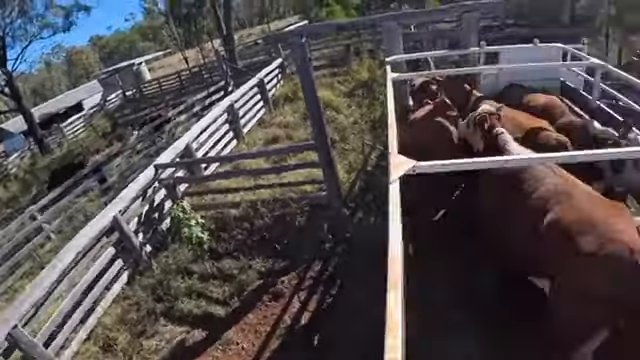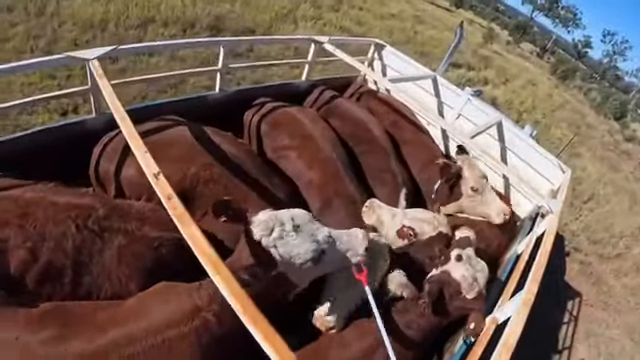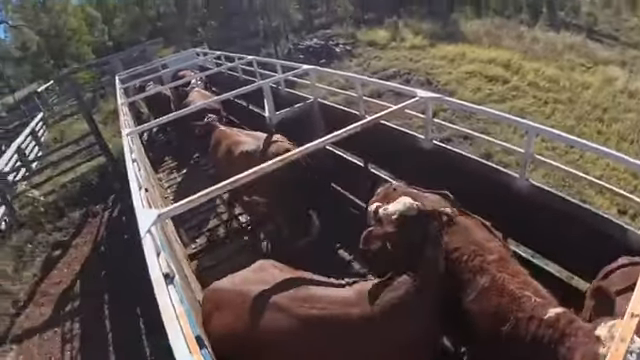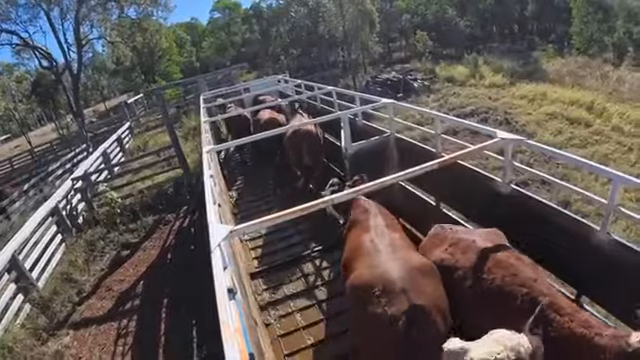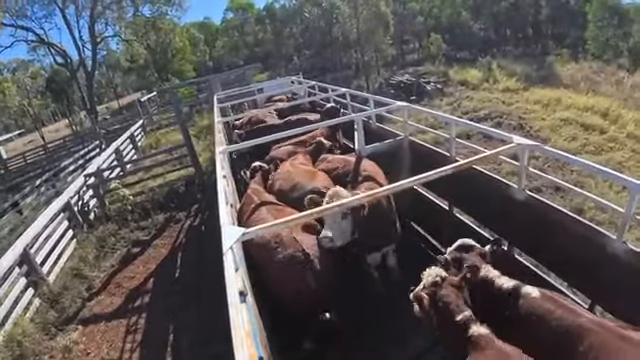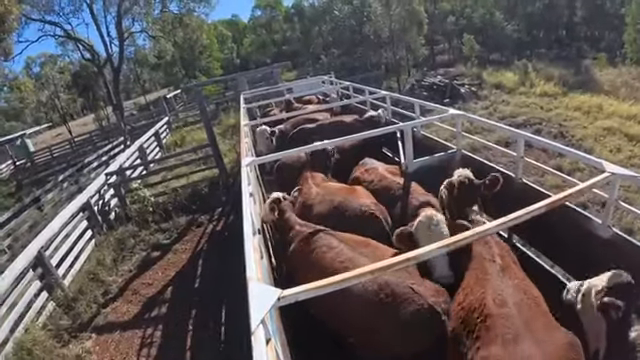Sloppy and dirty in here. There's a big quiet one in the corner, doesn't want to move. Hey, come on girls. Out you go, hey!